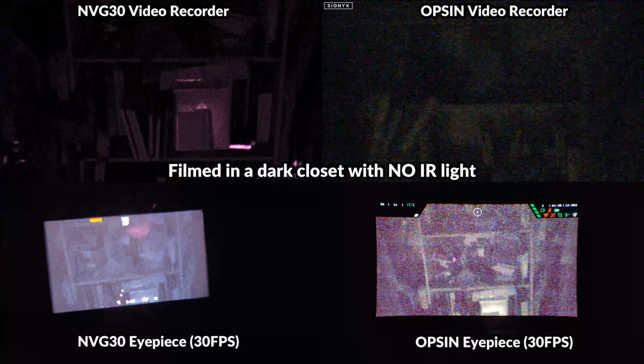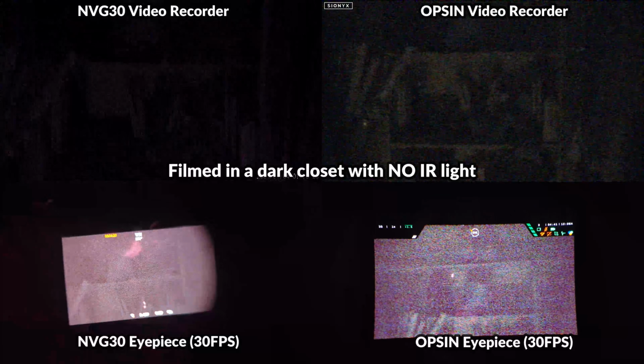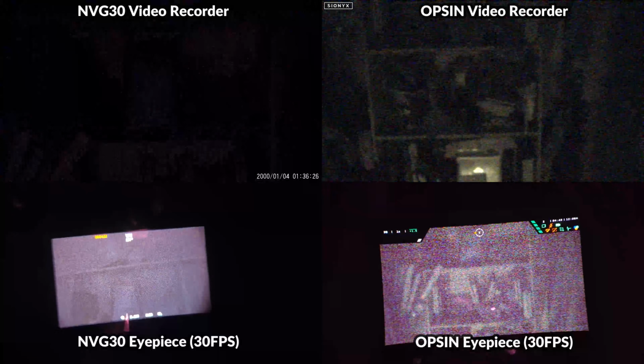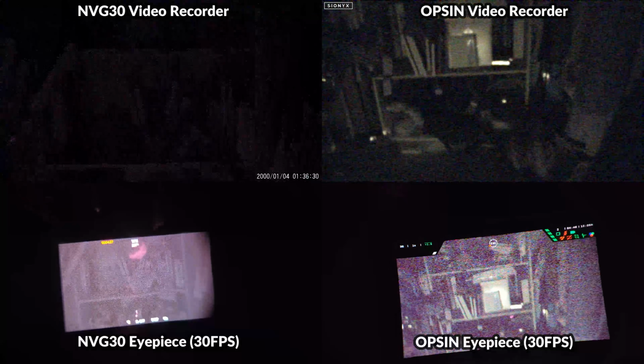At the moment, we're filming this in a dark closet, and footage from the NVG30's recorder is on the top left. Beneath that is footage recorded through the eyepiece, and on the top right we've got footage from the Opsin's video recorder, and beneath that is footage recorded through the eyepiece.